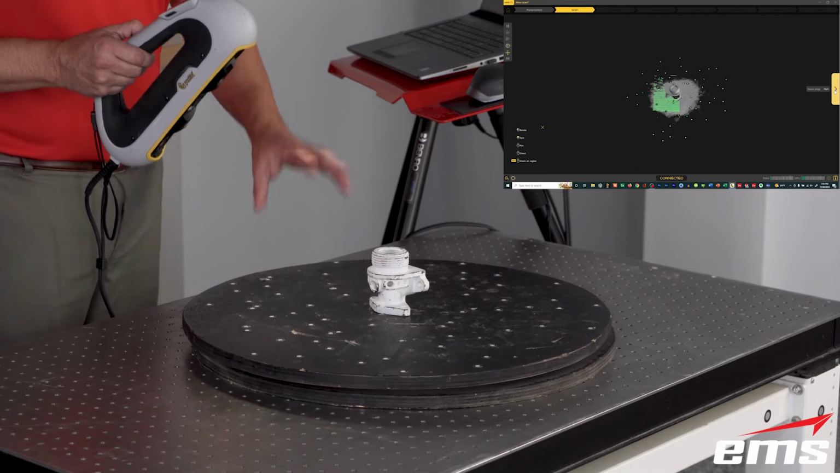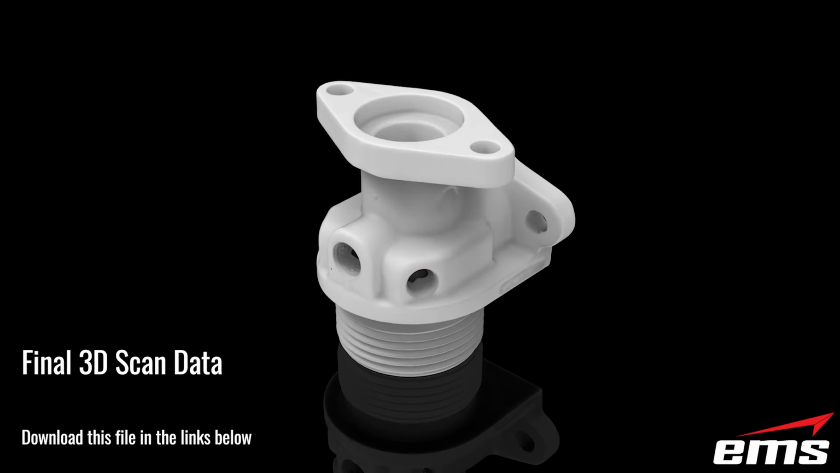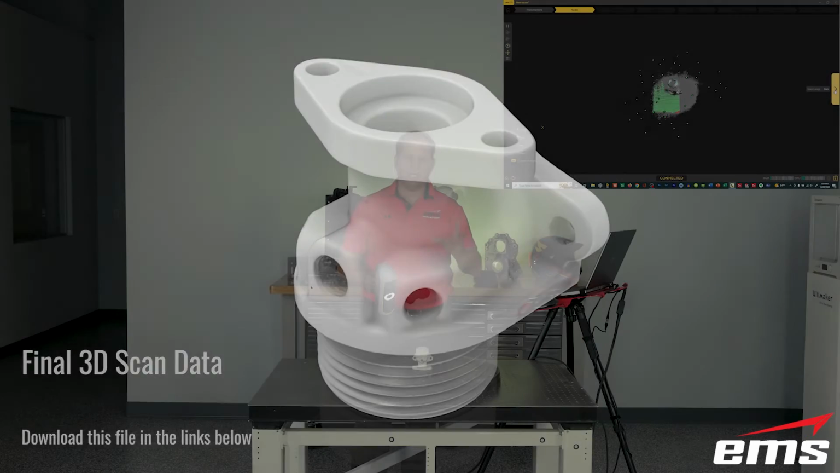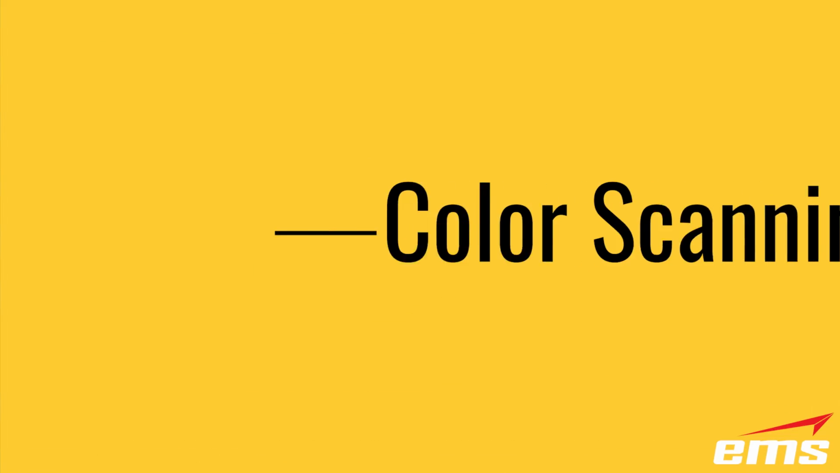So like the bell housing, I'll scan this, I'll flip it over, I'll scan it, I'll align it, and then we'll come back and take a look at the results. But the process is the same. So we'll go through, I'll take my time, get this data, and then we'll go ahead and take a look at the results.